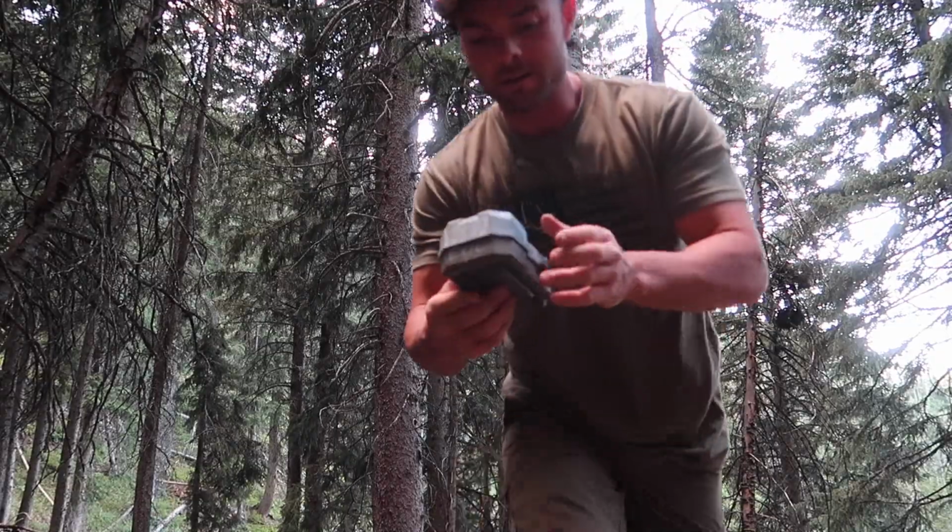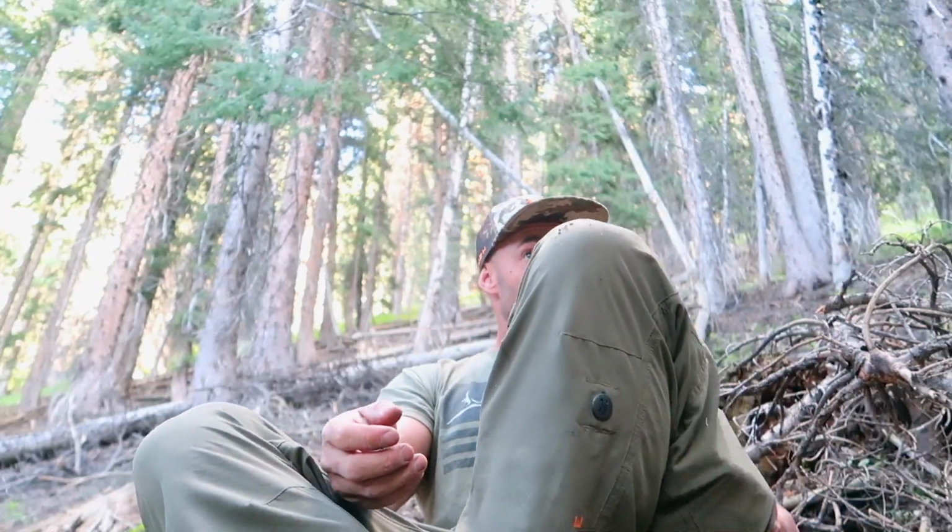Let's see what we got. So much sap. Pine sap. Got 2 SD cards to check. This one was off, so I may have turned it off when it was out of battery. I don't know what to expect from that one. This one was still taking photos, so we'll start with it. Come on, show me the goods.